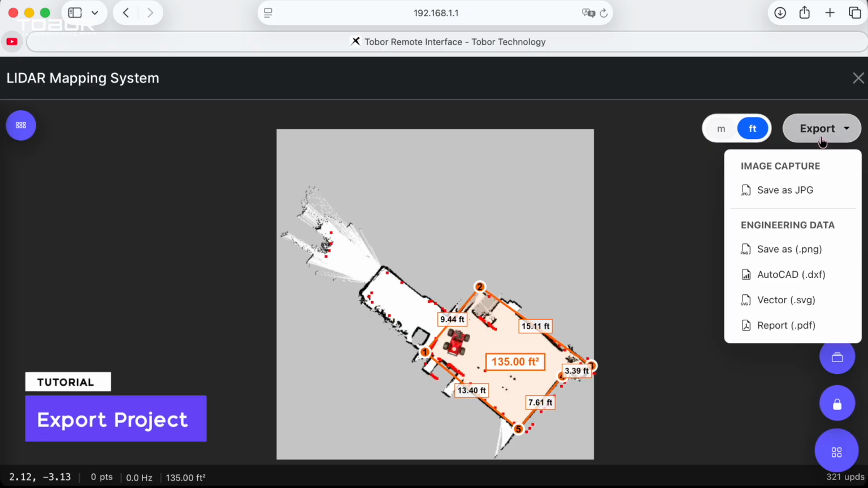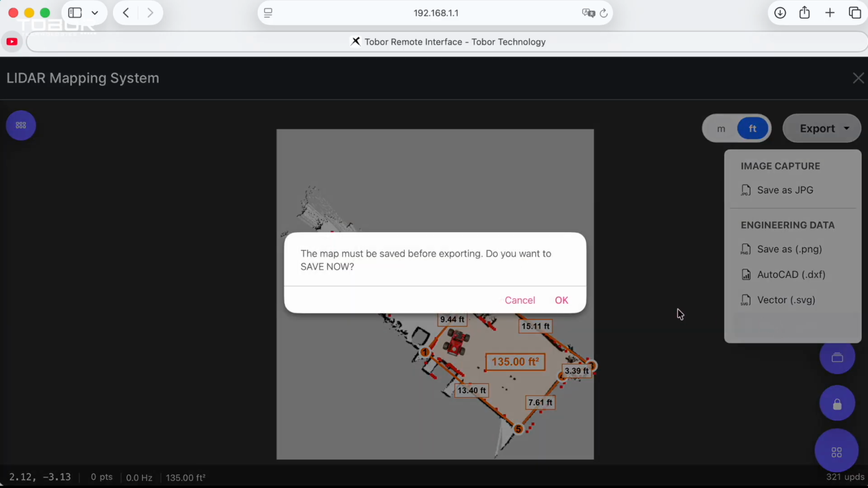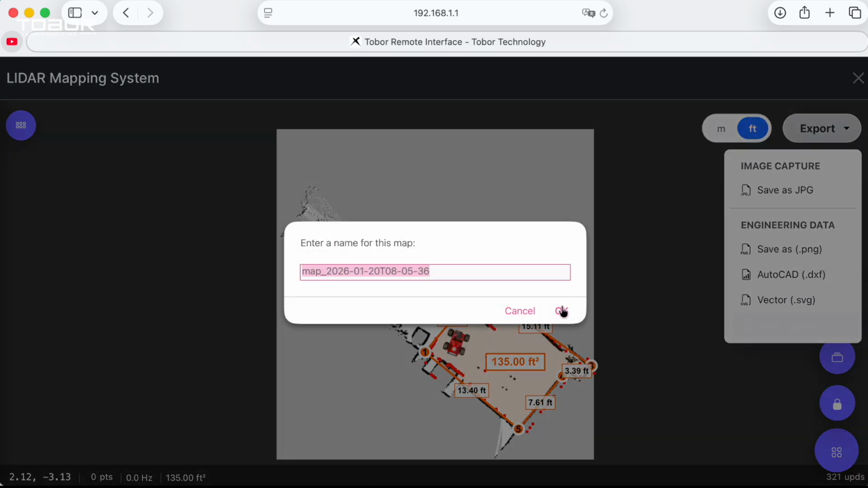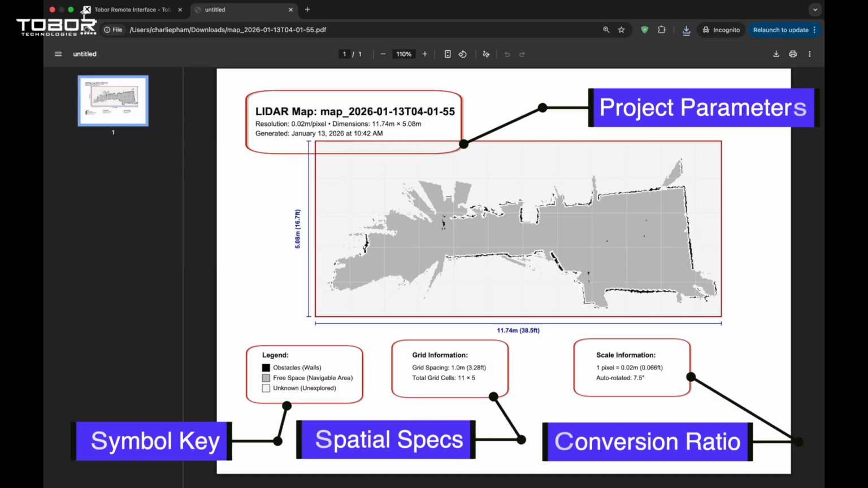Finally, the export menu covers all needs, from AutoCAD files for engineers to detailed PDF reports. Simply select the format you require. Here is the generated PDF report, providing a comprehensive overview with the scanned map, precise scale information, grid data, and a clear legend for obstacles.